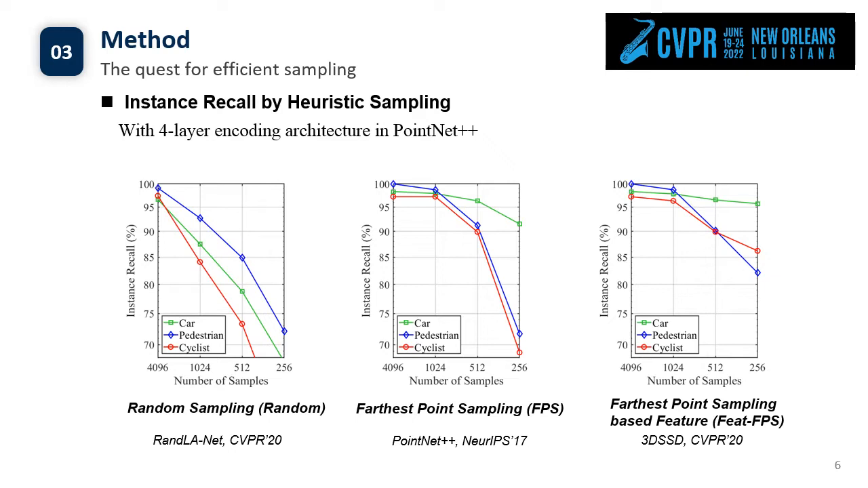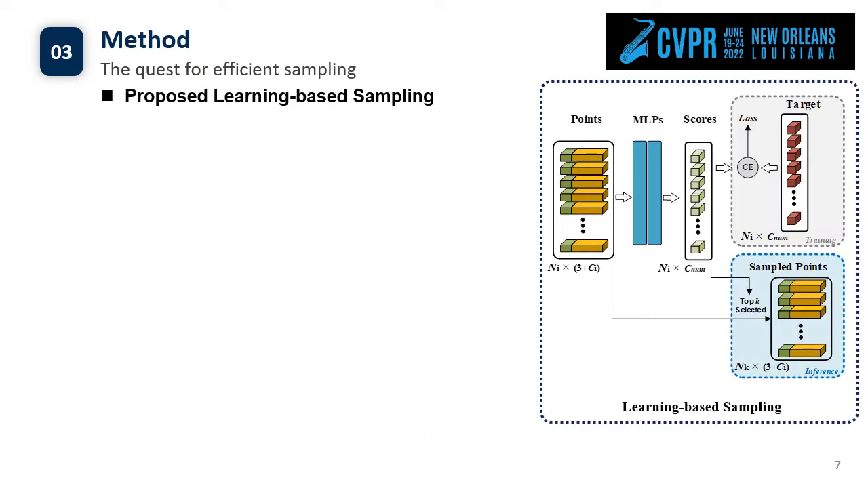Motivated by this, we first started to qualitatively evaluate different sampling approaches. In detail, we follow the commonly used four-layer encoding architecture and report the instance recall at each layer. We find it remains challenging to precisely detect small objects such as pedestrians and cyclists with only extremely limited foreground points. To preserve more foreground points effectively, we propose two task-oriented sampling approaches by incorporating semantic priors into the network training pipelines.